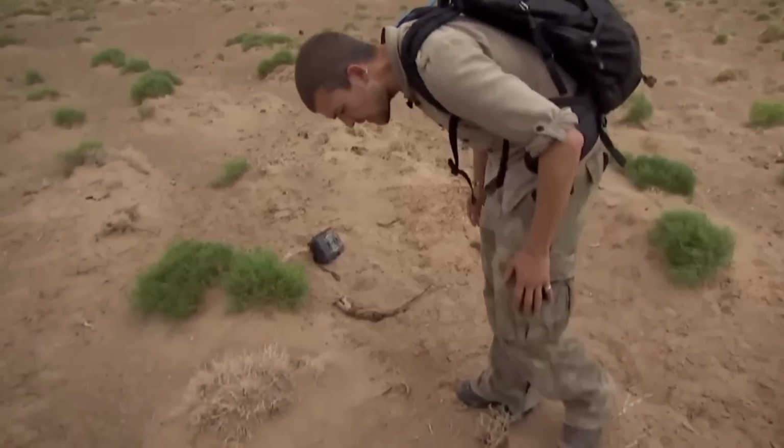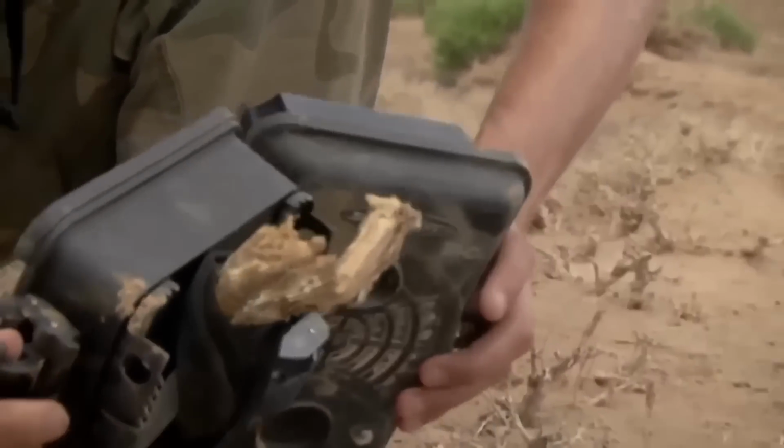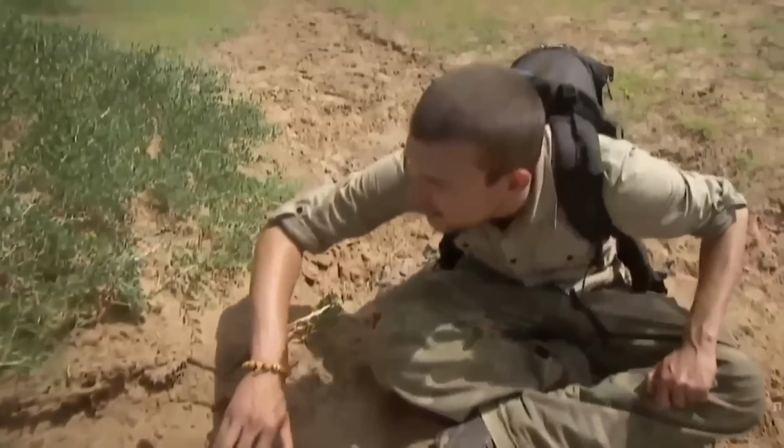A Mongolian death worm. This man had heard that mysterious creatures lurk in the desert, especially at night. So he did what anyone would do, set up a camera and waited for the night to pass so he could go check if it captured anything unusual.